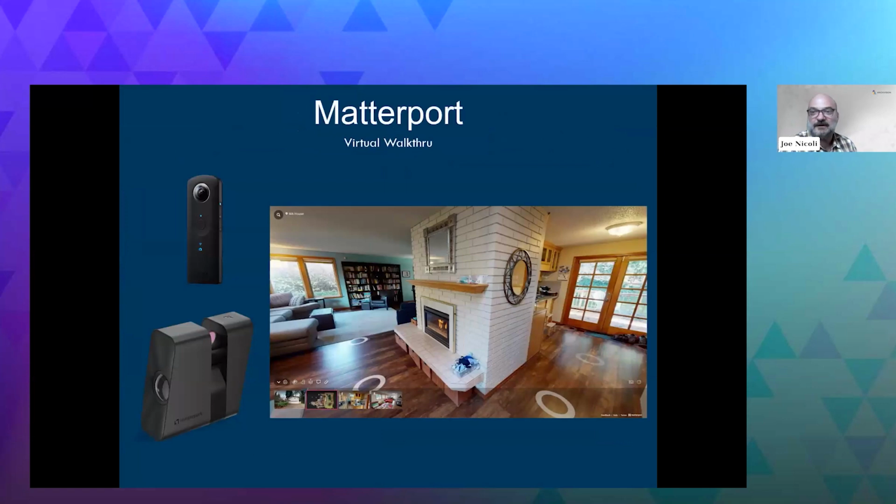Matterport. Hopefully you guys are all familiar with Matterport. They're doing a lot of business now in the residential space and moving a lot into commercial real estate as well. And again, this has its place. Specifically, Matterport's UI is amazing. If you want to understand how a space is laid out, you really can't beat how quick and easily you can do this.